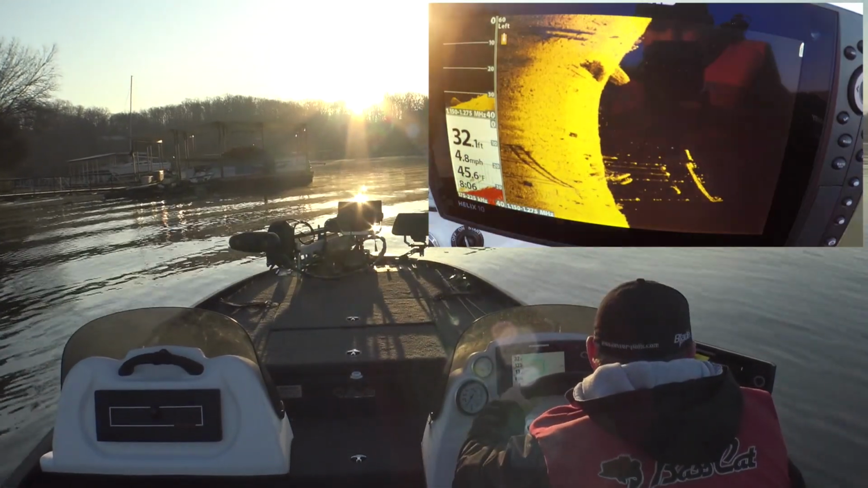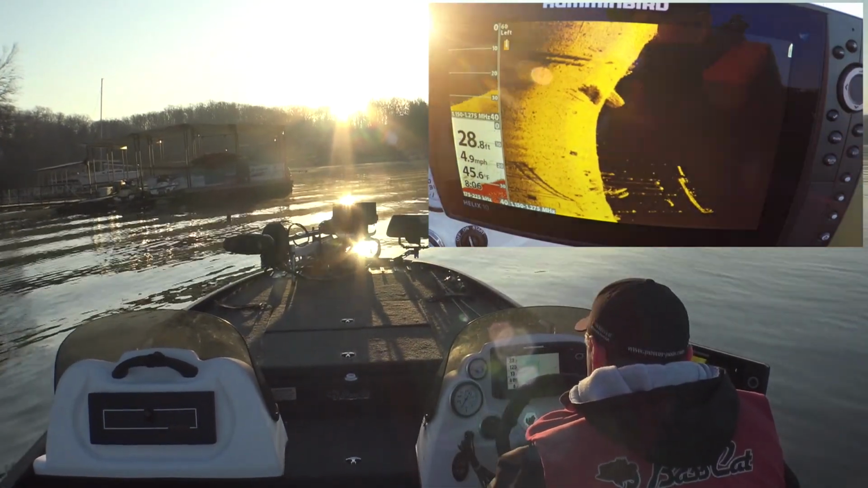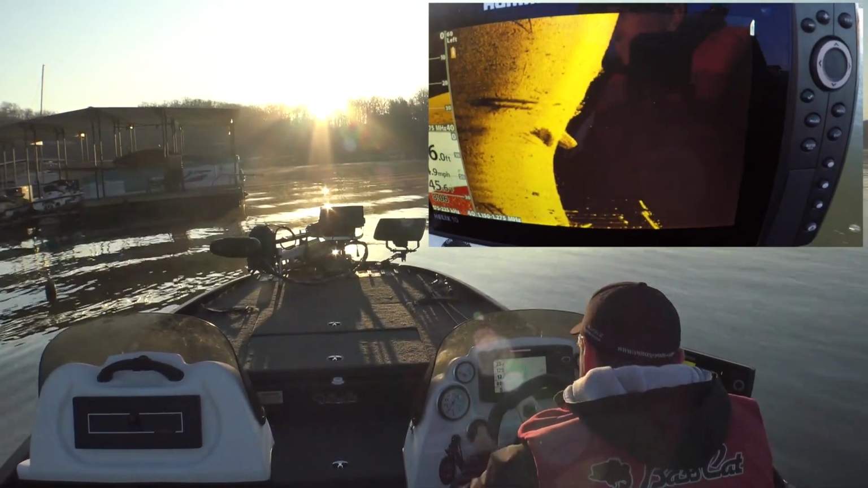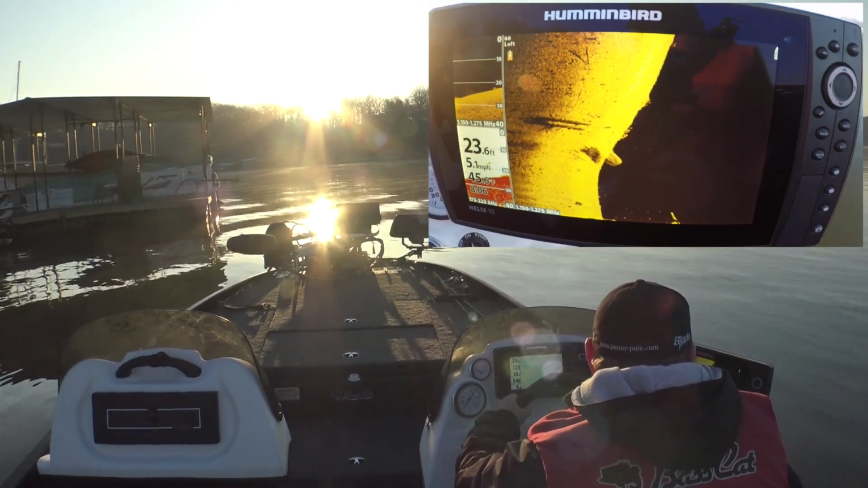Skip this cove because I'm afraid that sun's going to be in our eyes so bad. We'll look at this dock here.